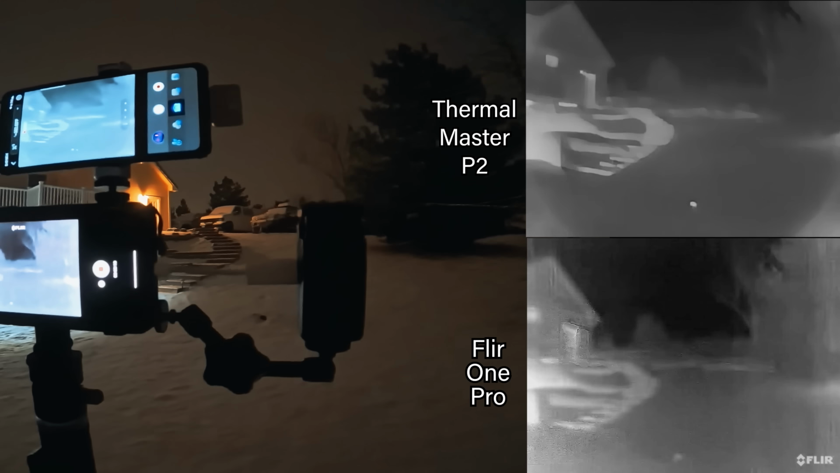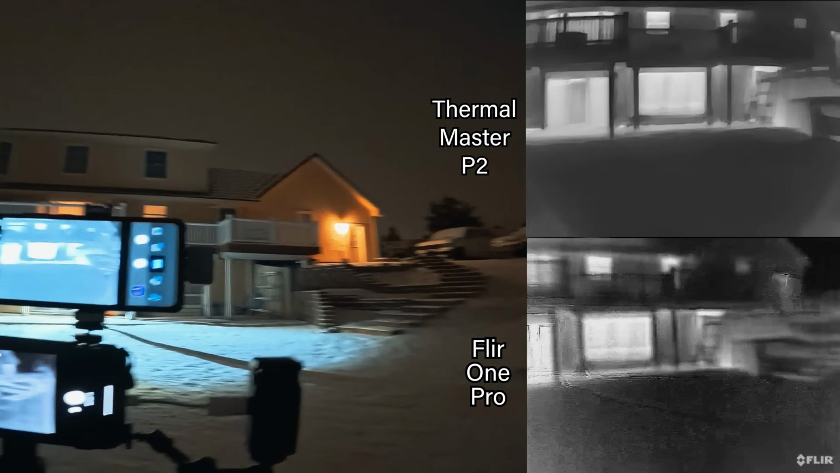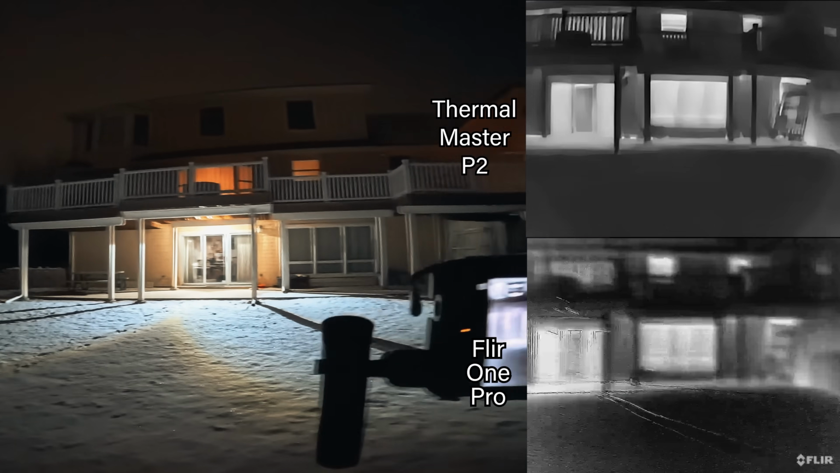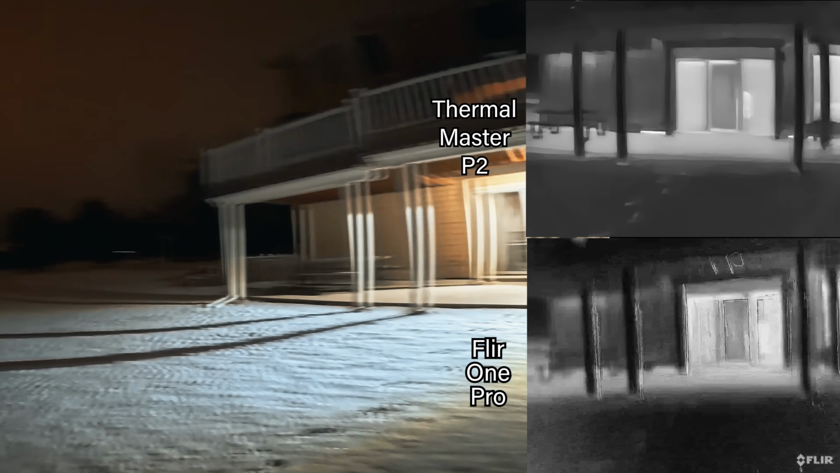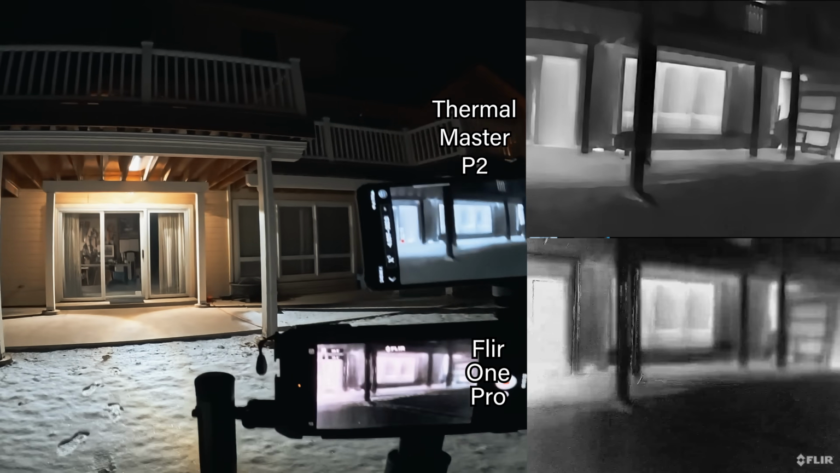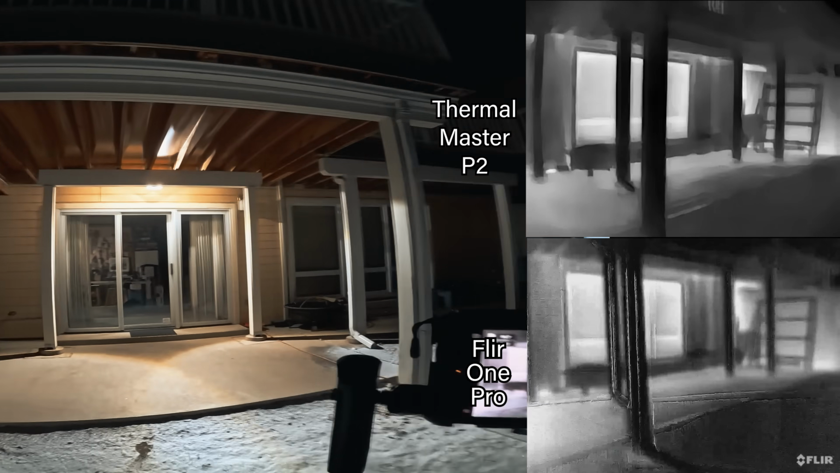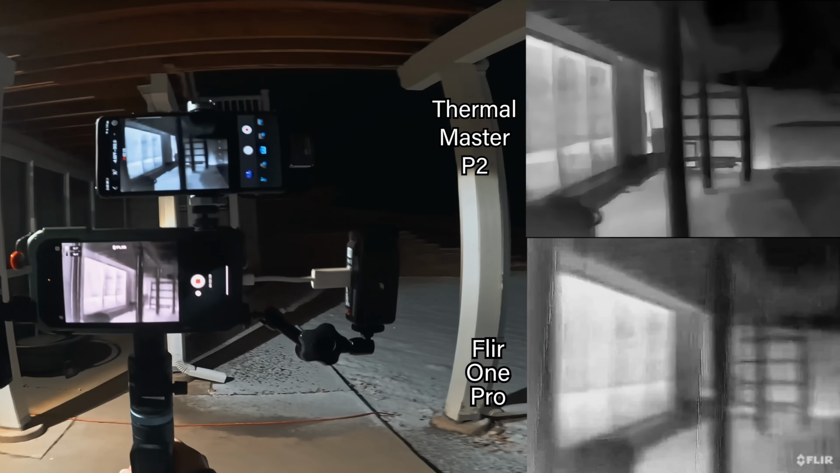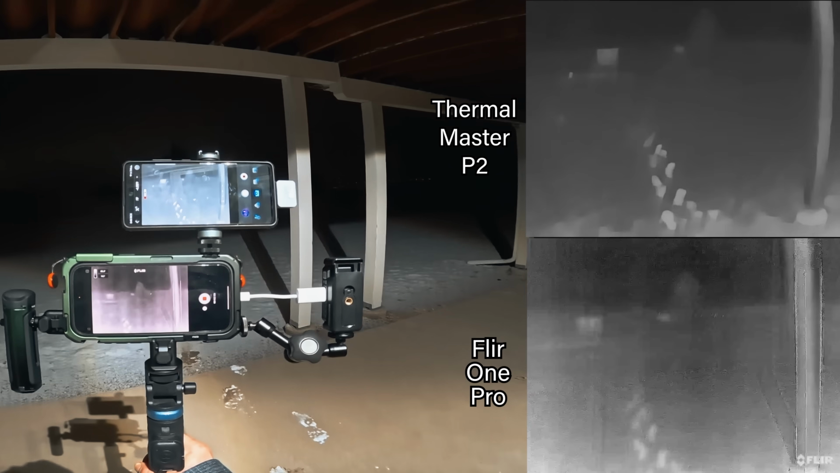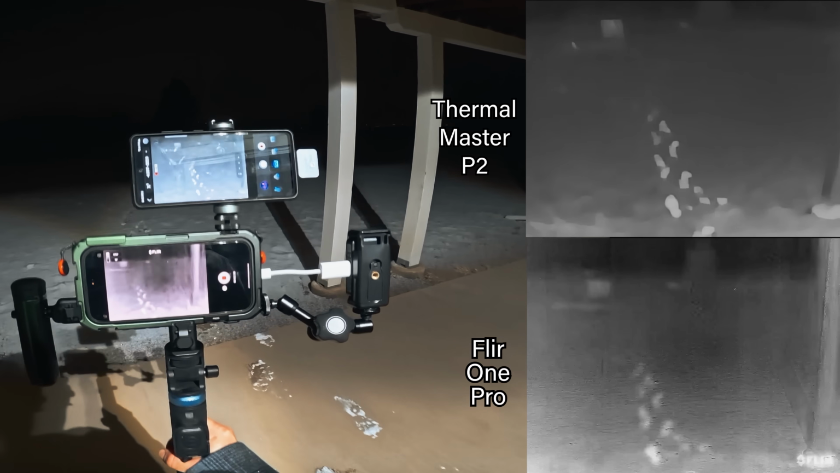And I was going to start a car up and kind of show the exhaust manifolds, because that's an amazing way to find a misfire very quickly, with the thermal imager. So you can see which cylinder is misfiring. You don't have to rely on the computer. Sometimes that's not always accurate, or it takes a while to register. Oh, look at that. That's cool.